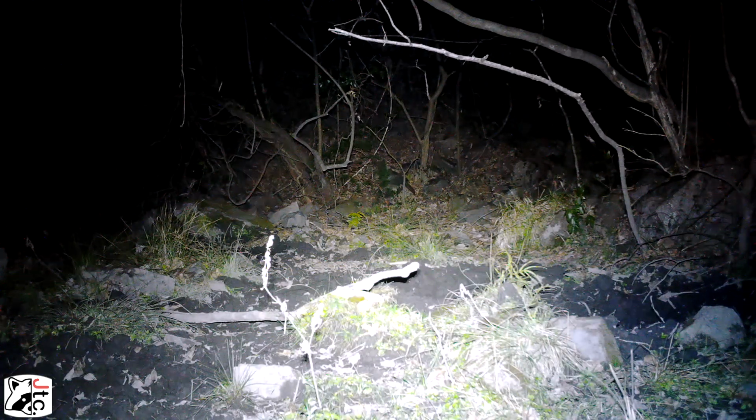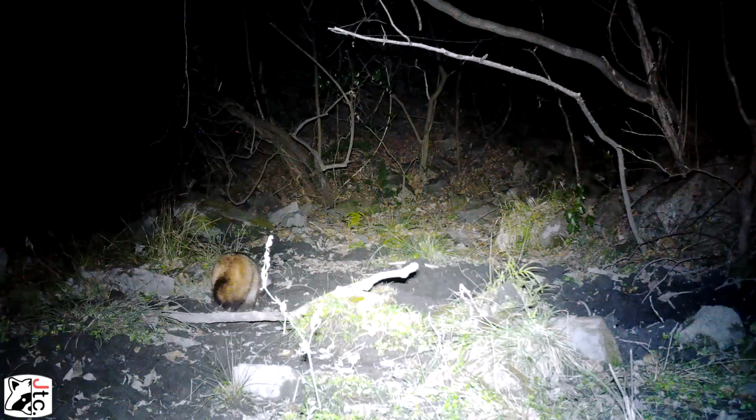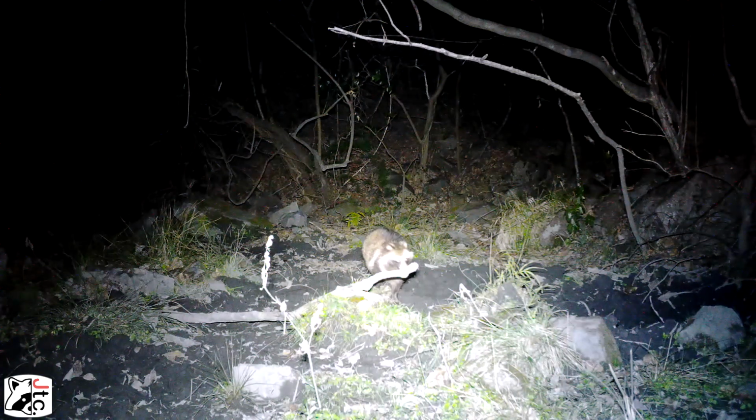Some nice little sounds walking around in the forest. And another tanuki, just wandering around. They're very opportunistic eaters. They forage and hunt, and they'll eat pretty much anything they can come across. They're constantly looking for food. Tanuki are known to have pretty poor eyesight as well. They have really good noses though.